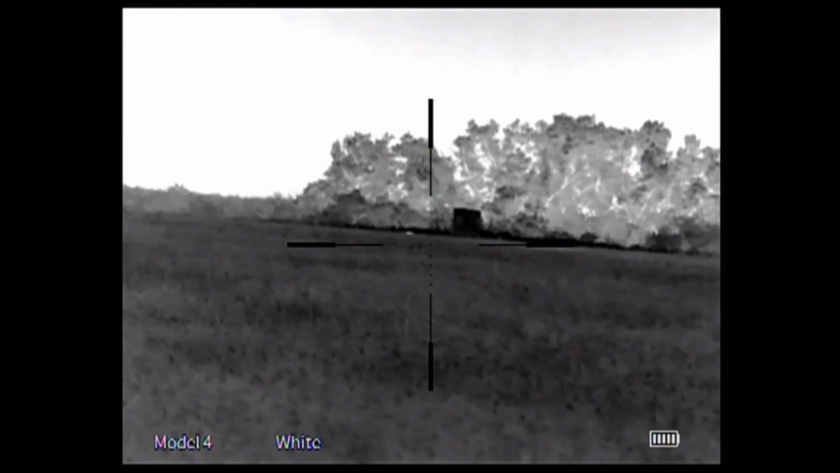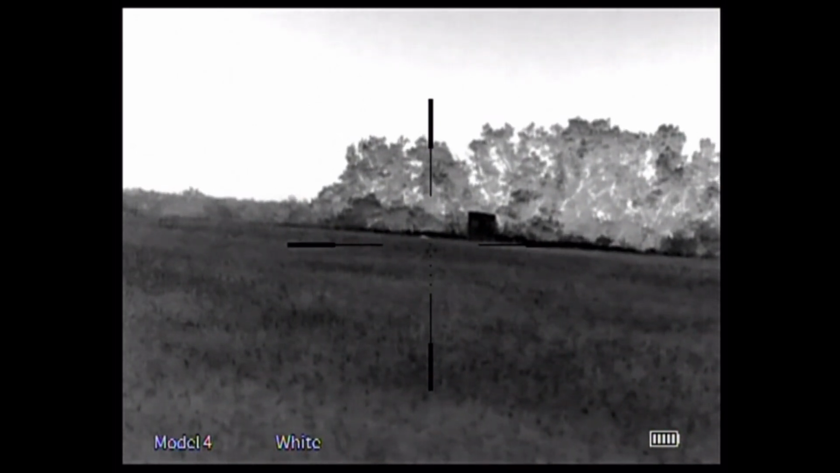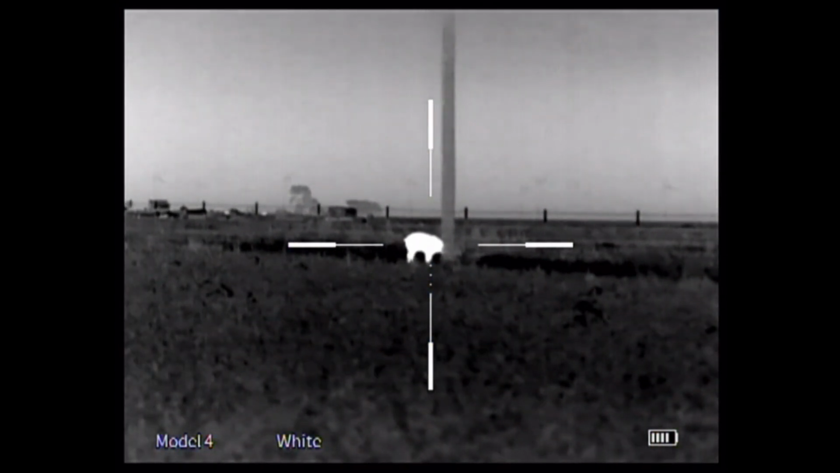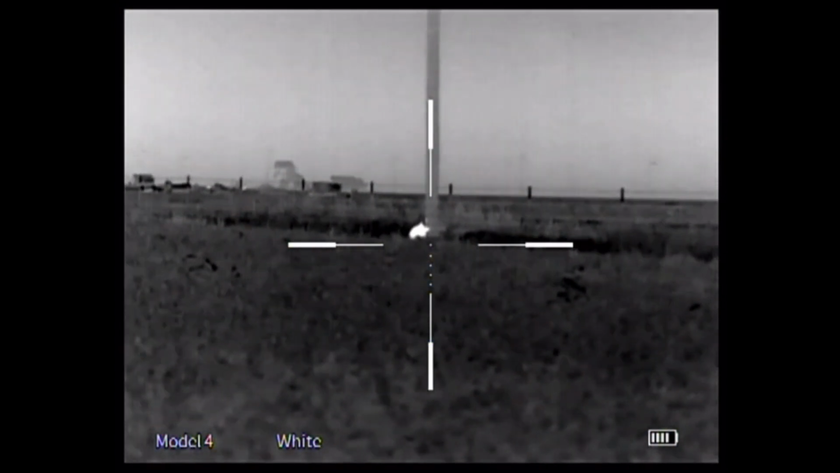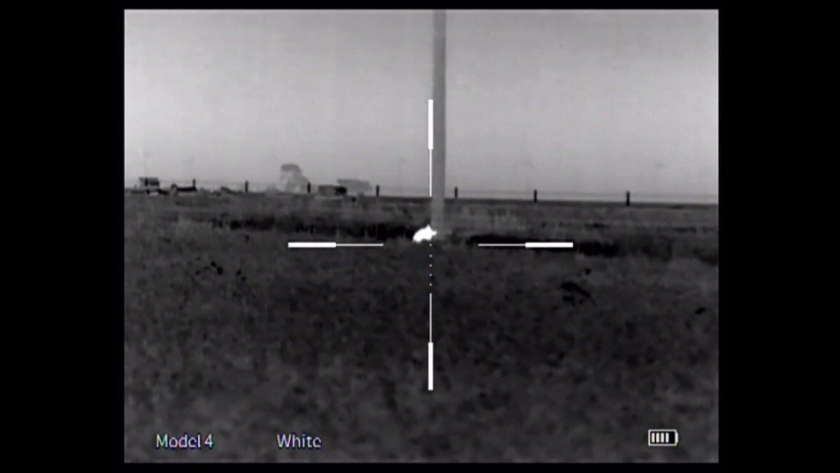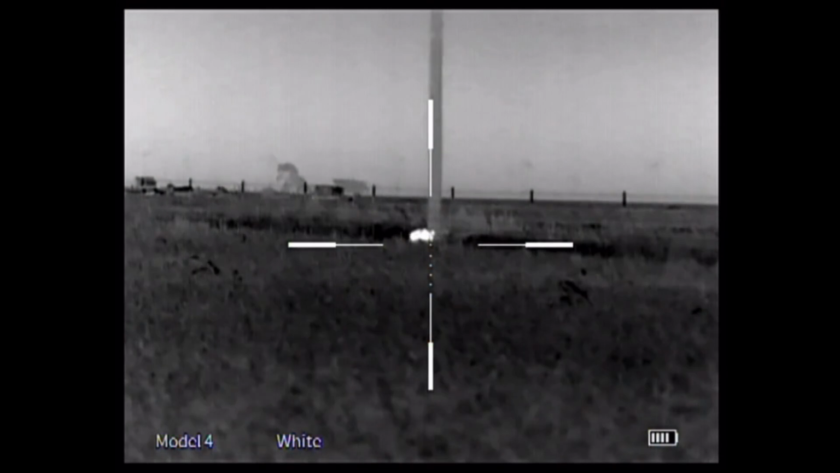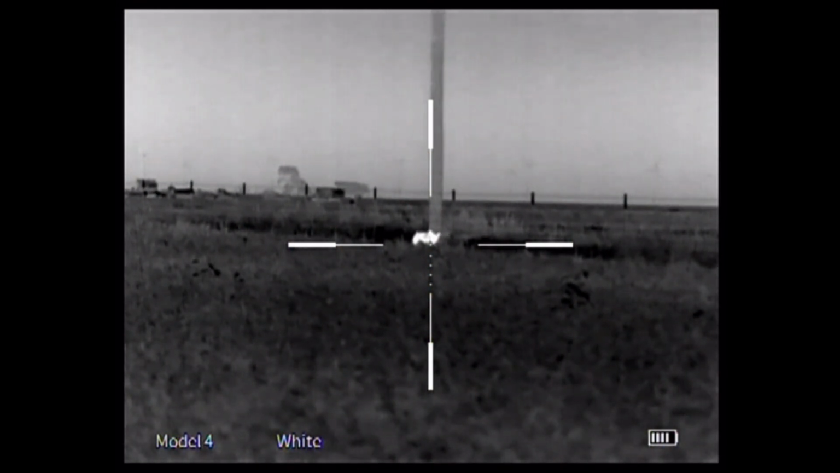That same night, after I put this one down, I go across the street and I come across this one scratching against the telephone pole. Pretty quick kill. That's a heart shot, so he's going to kick a little bit. But he's anchored right there.